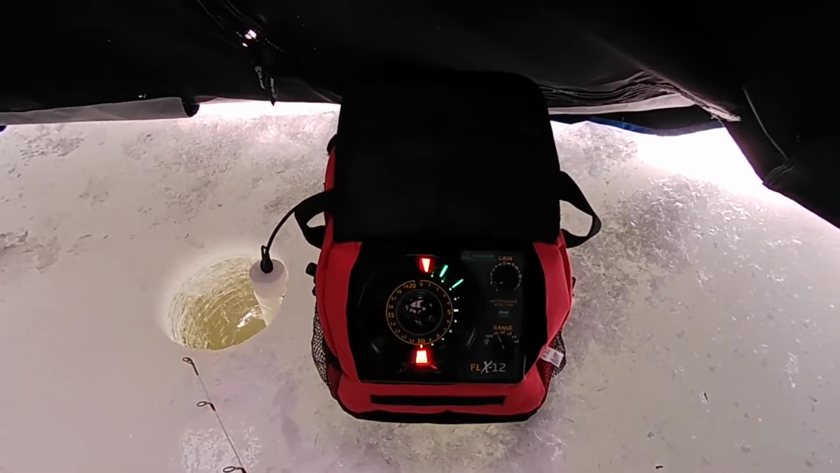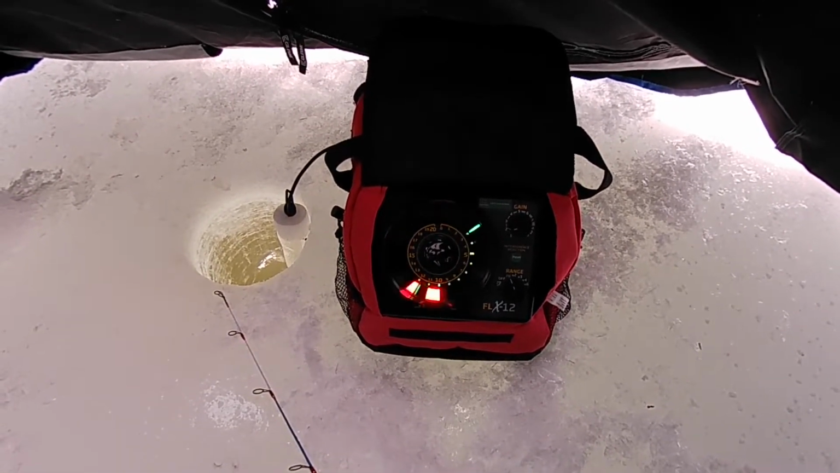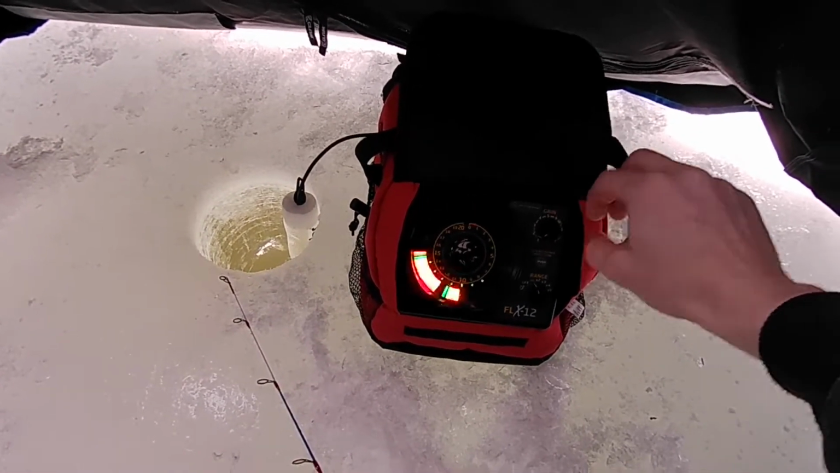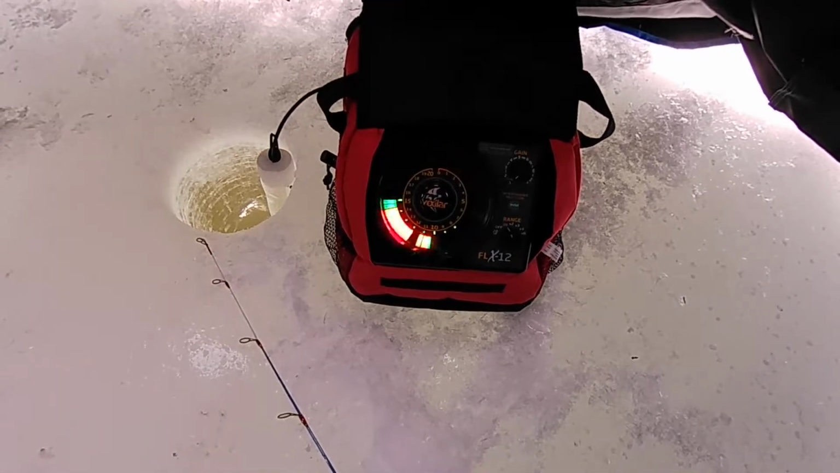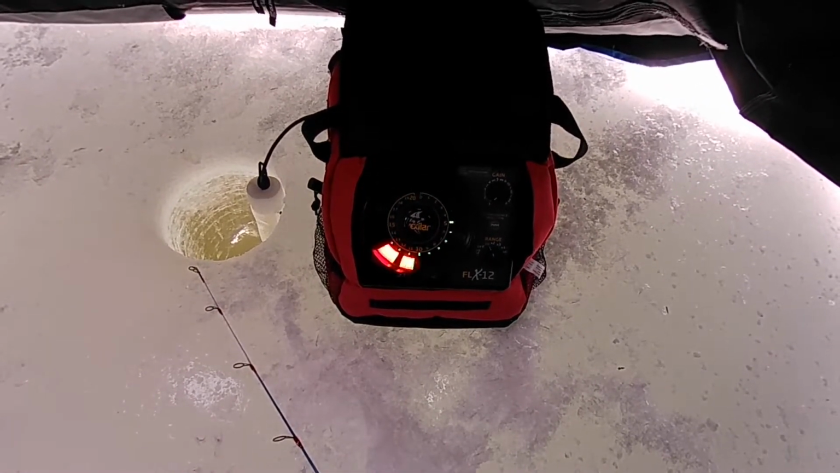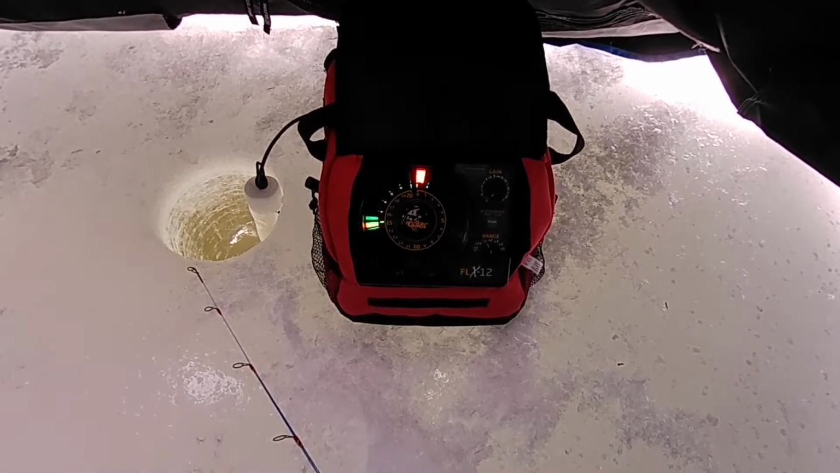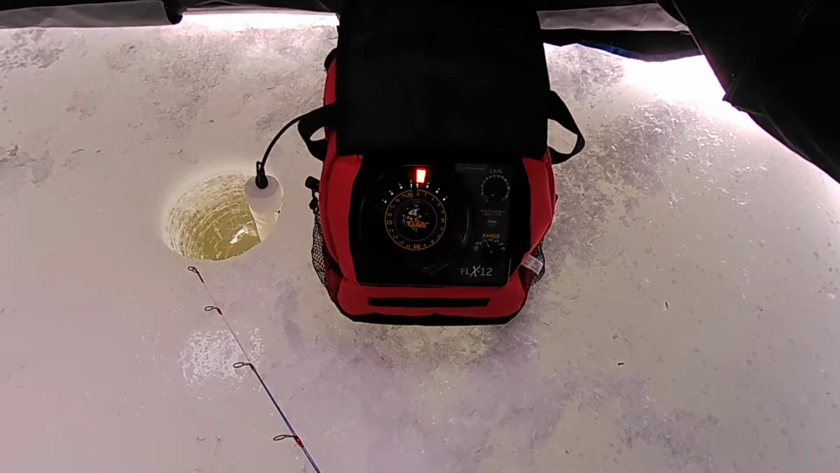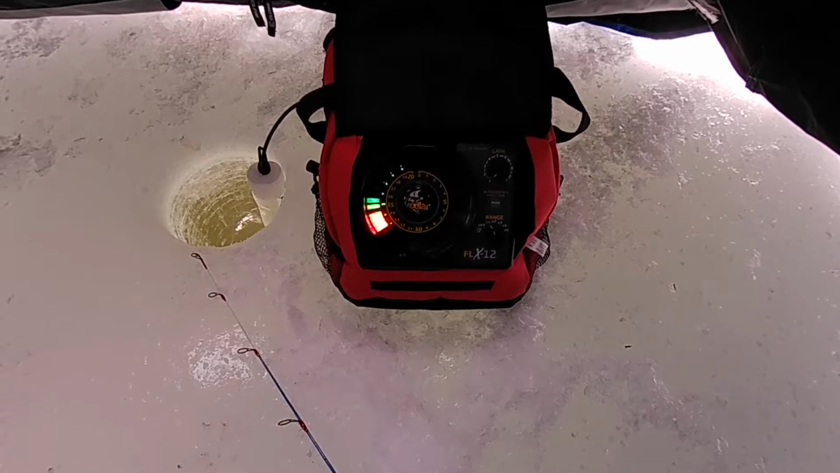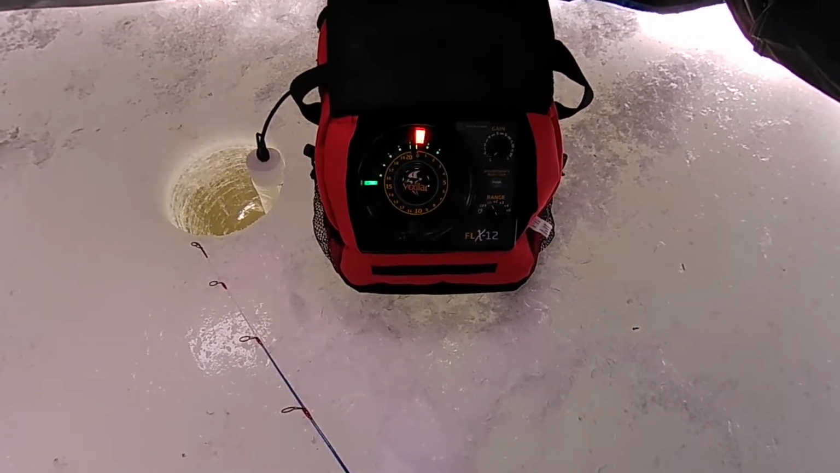So a Vexilar will not show you structure, brush piles, or drop-offs. It's just to show you if there's fish beneath you, movement below you. Some people have live scope. I think live scope is pretty unnecessary. They're a fancy toy, and guys like fancy toys, so I mean, it'd be nice to have, but a Vexilar does more than enough for what you need for ice fishing. I land a ton of fish every year on this thing.